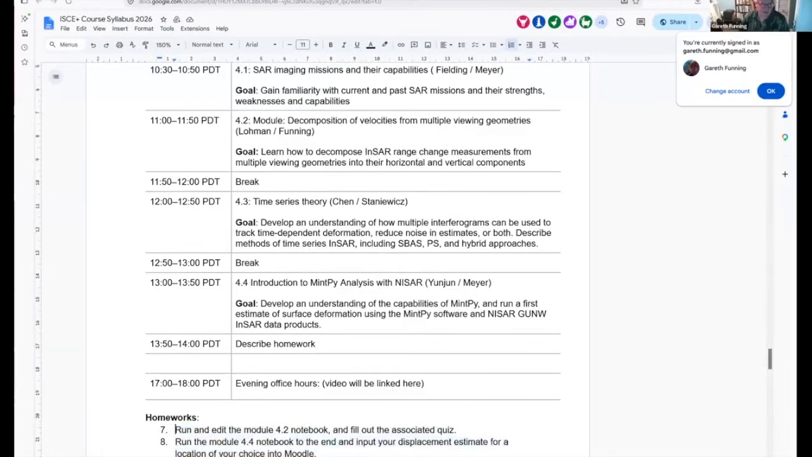So there's a quiz associated with the exercise that Rowena led us through this morning, Pacific time. It's on Moodle, so please answer that quiz on Moodle. And then the homework for this exercise that we've just done is to estimate the deformation at a location in your data set that you have just processed.